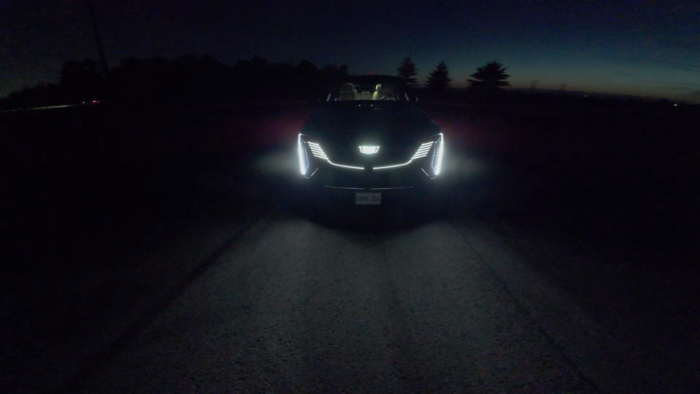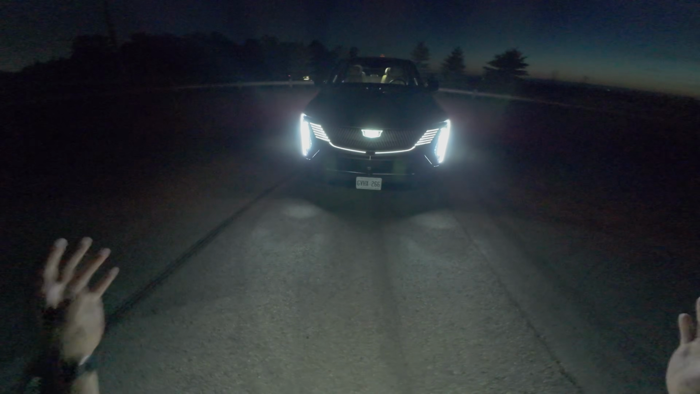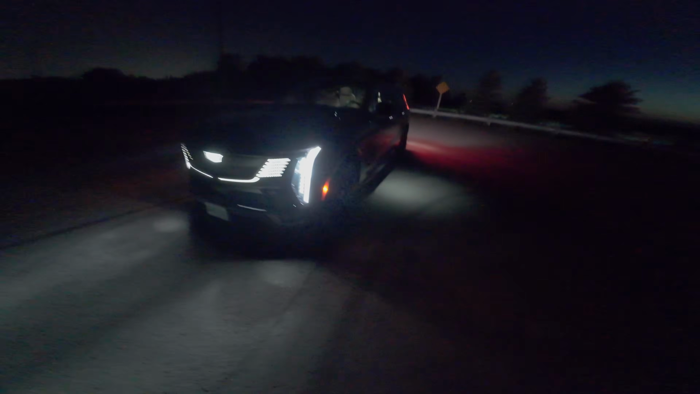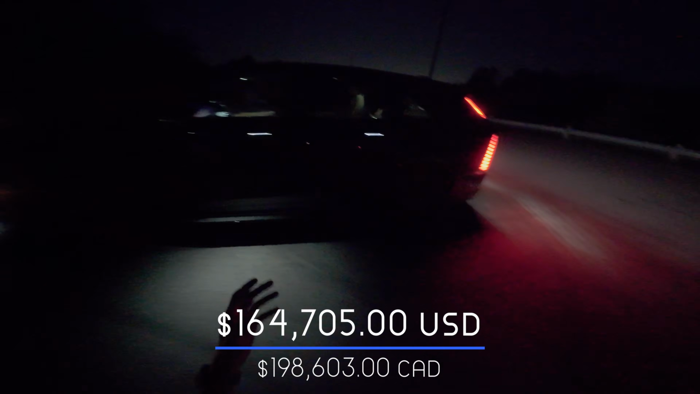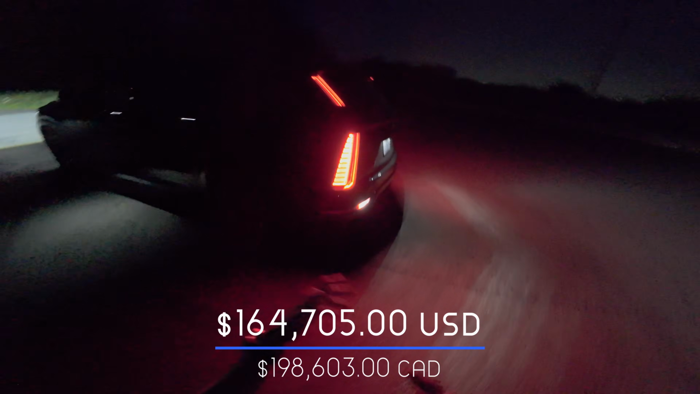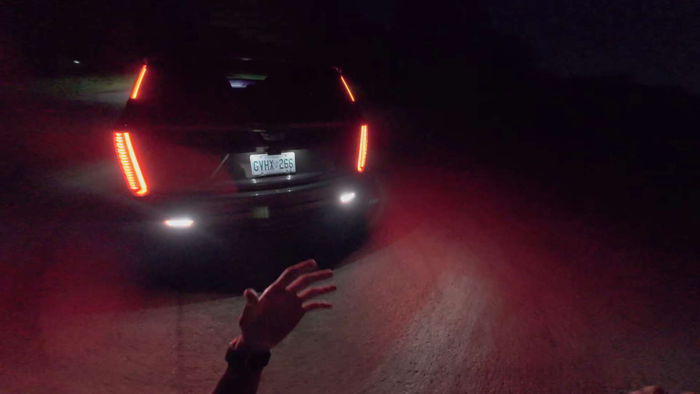2025 Cadillac Escalade IQ. This is the Sport 2 trim, so it's top spec, blacked out package. As you can see, it has a beautiful animation when we're starting it up. And yeah, this is just a little bit shorter than the Escalade ESV, the gas version, at I think 224 inches, just 2 inches shorter. And of course there's the IQL for 2026, which adds another 4 inches on top, so being even larger than